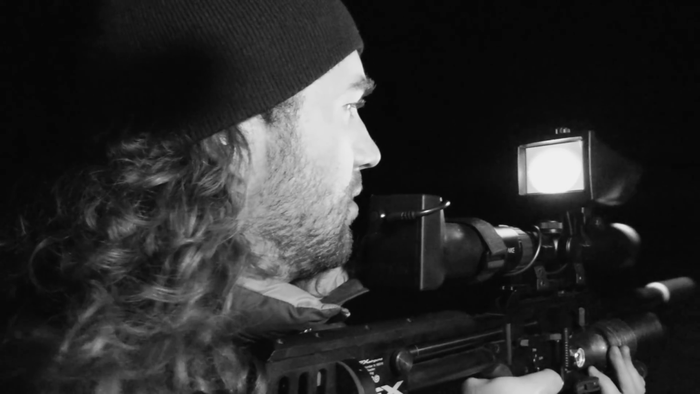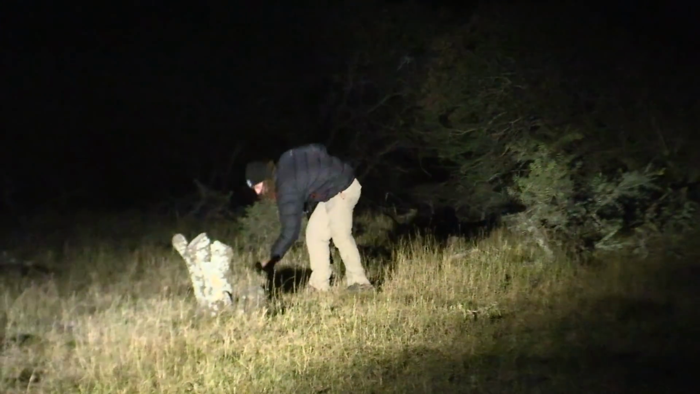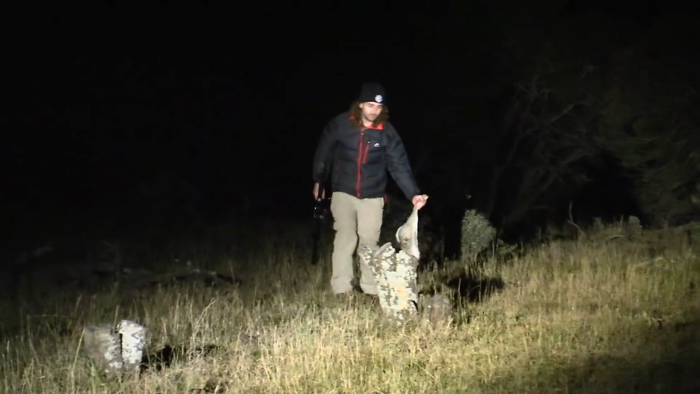I spot a hare and the cameramen have just enough time to get on the animal before I take the shot. This one was quite a distance away, but I get good placement on him, and he does a double backward somersault that would make any gymnast proud.